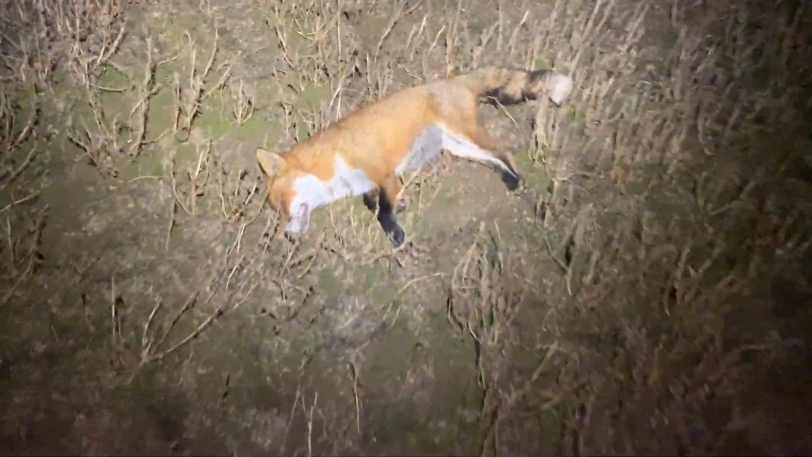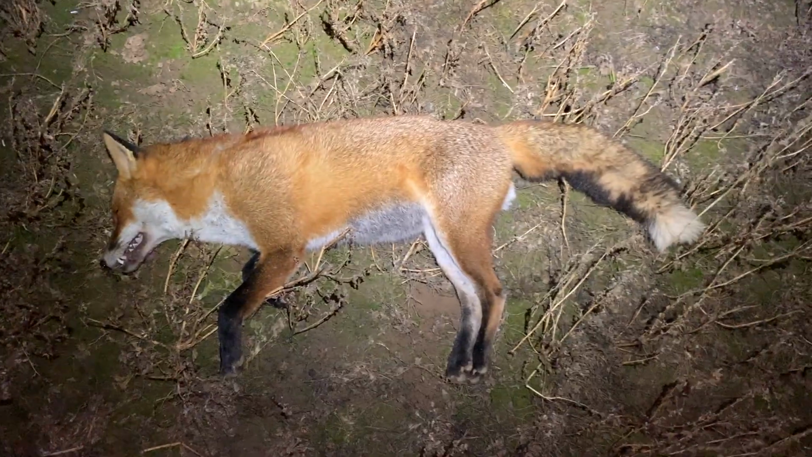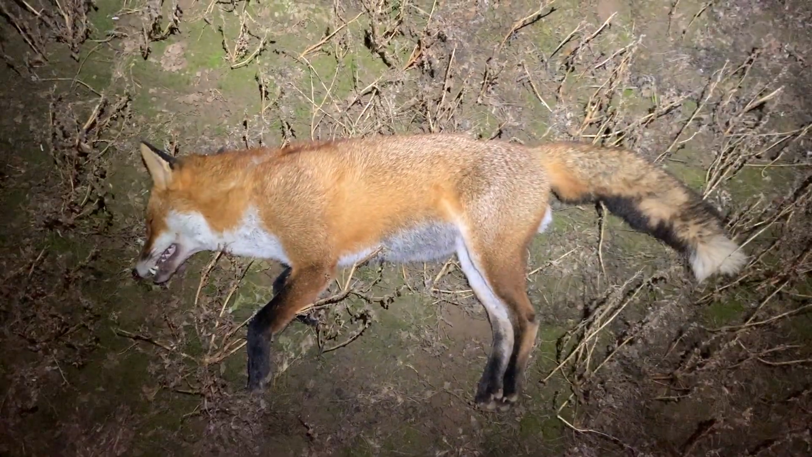Got you. Now that could well have been the same fox, because it was actually on the next farm over and in the direction that that fox went to. But for a solo mission, that's not a bad start. There's got to be a dog. There's a chunky monkey. We do like to breed them big around here.